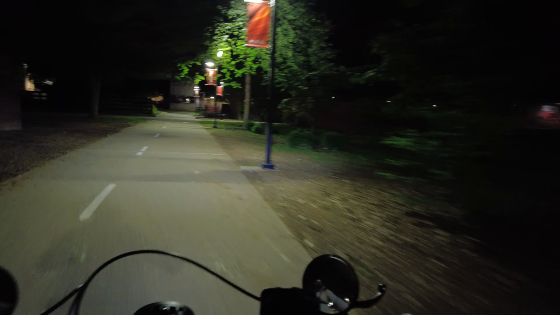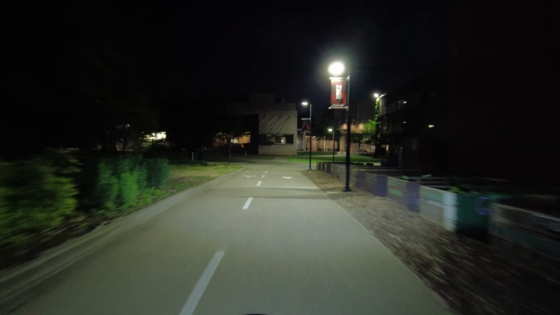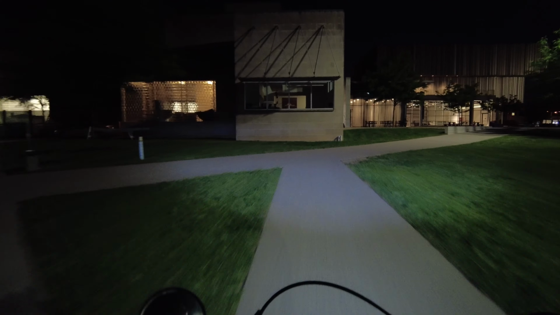Comparing it to this e-bike, it actually sits a little bit lower, but it's got a much wider seat. It has smaller tires, but they're wider, as opposed to these, which are thinner, more mountain bike, bicycle tires.